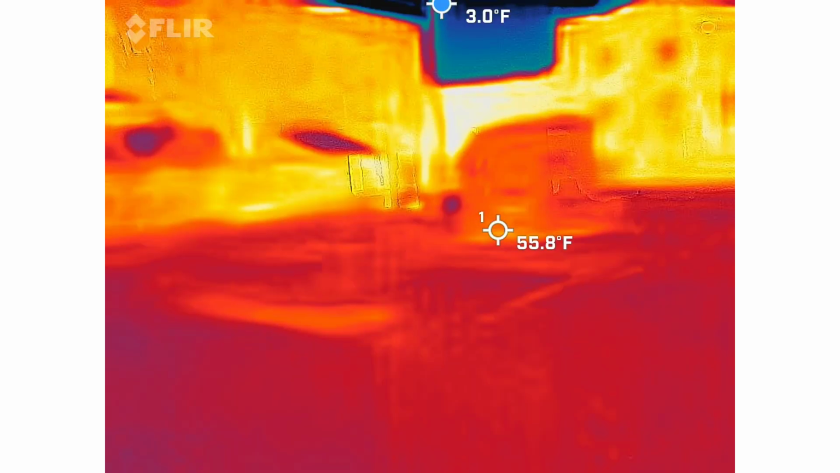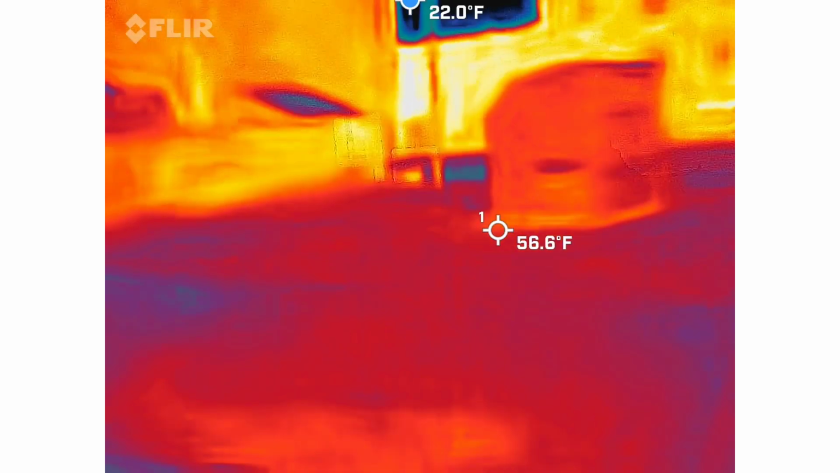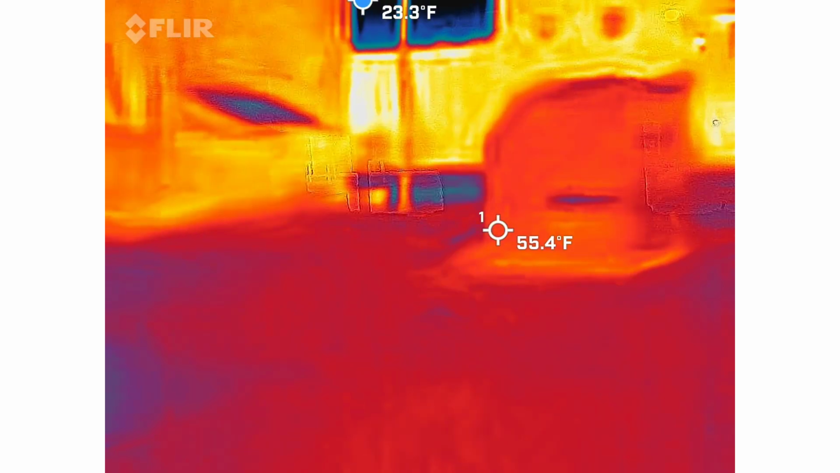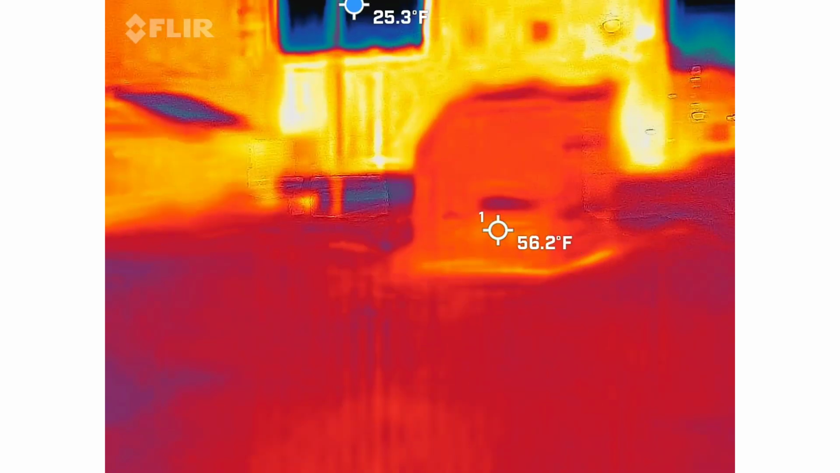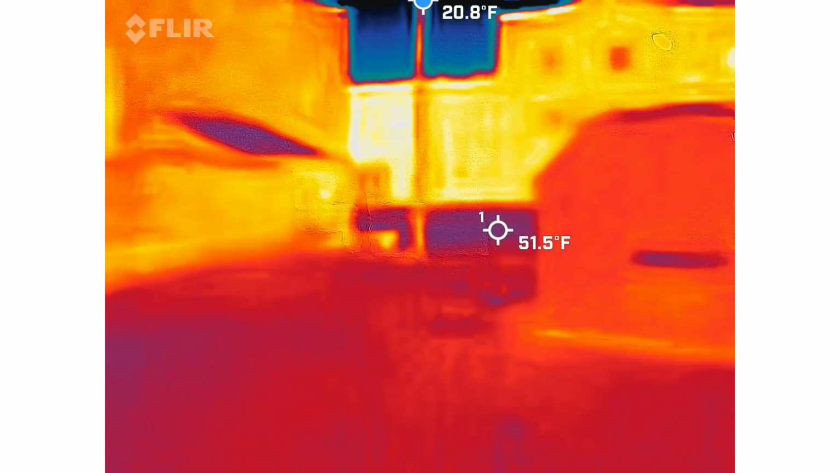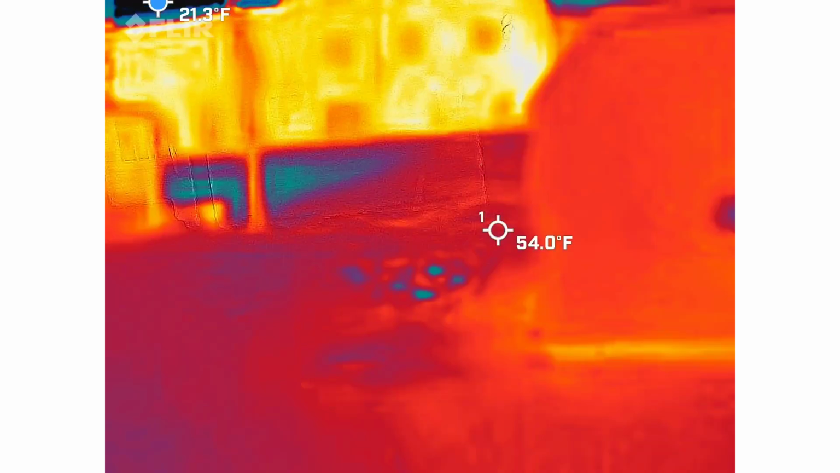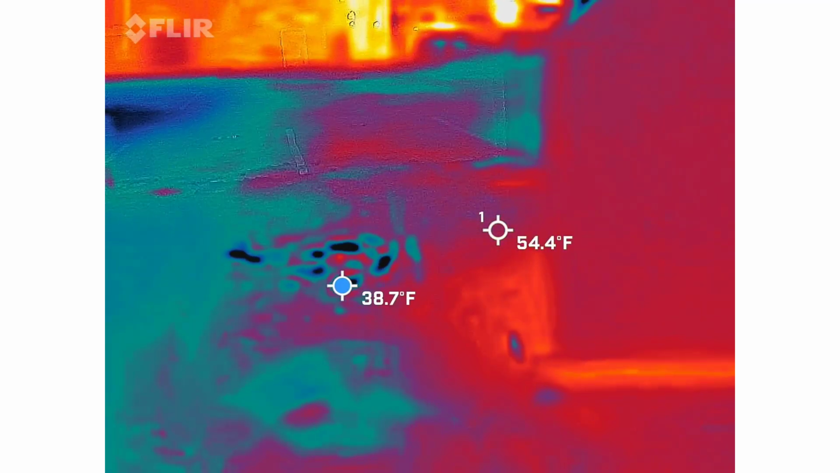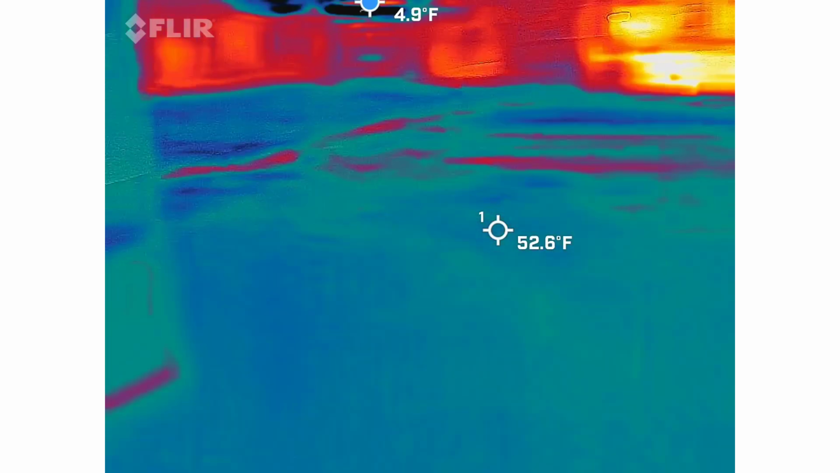What is that over there? Maybe nothing. I thought I saw something poking out over there. Are you hiding from me? Huh? What's going on over here? I thought I saw it. Guess not.